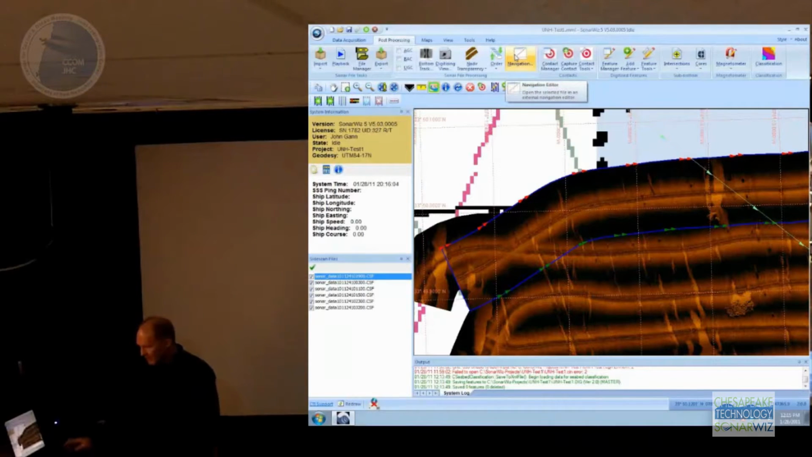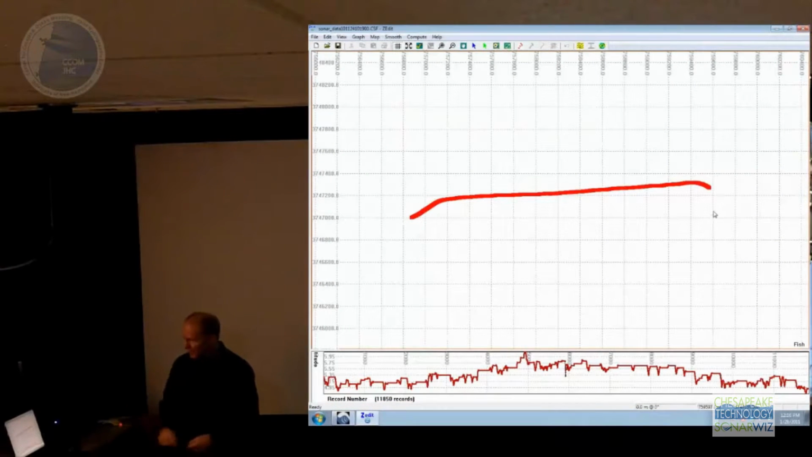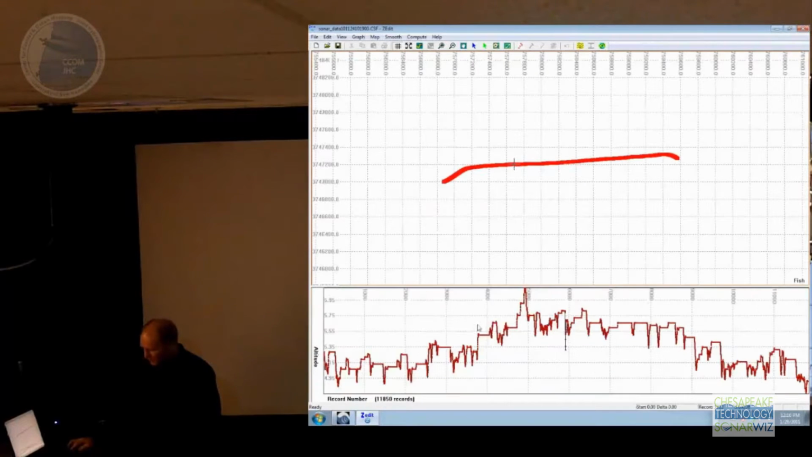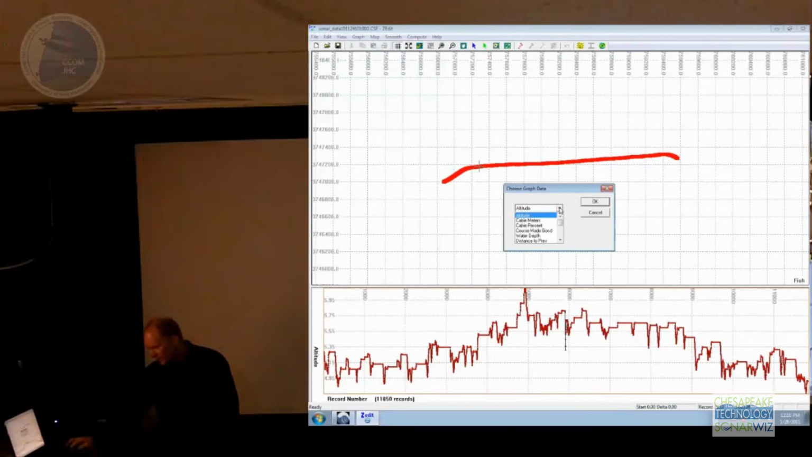Navigation, we have a navigation editor, a very simple little navigation editor that displays the navigation track for that entire file. You can do some smoothing on it. You can pull out points, flyers, and stuff like that. And it's got this little graph at the bottom too where you can look at different parameters in the data. Right now, this is graphing altitude, but you can choose graph data and look at any of the parameters that are pulled out from the file, so cable out and stuff like that. And you can apply some smoothing in here as well.